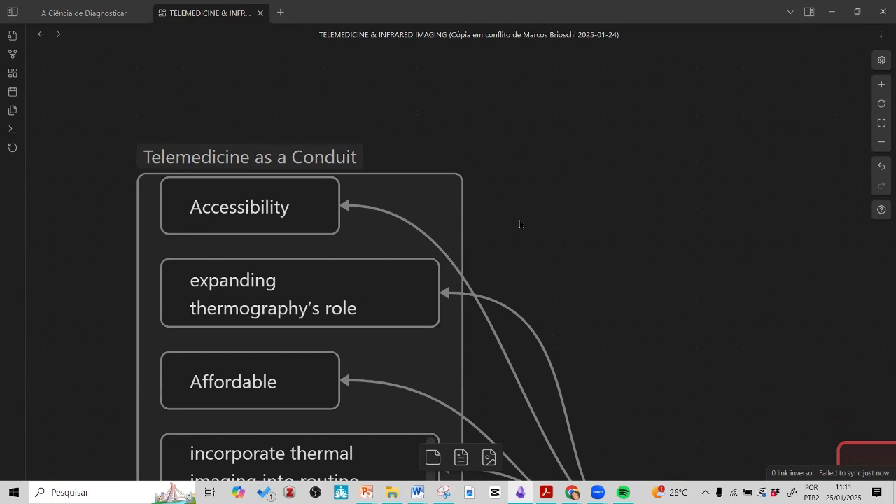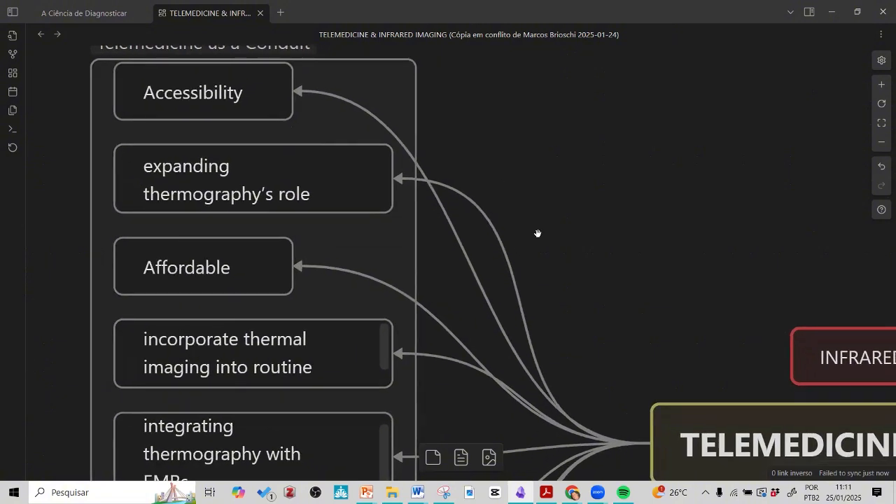But sure, we must follow some rules, and most of these rules are adapted depending on the country, but most of the rules are ethical rules, and especially patient information security. Okay, but I'll talk about this during the presentation.